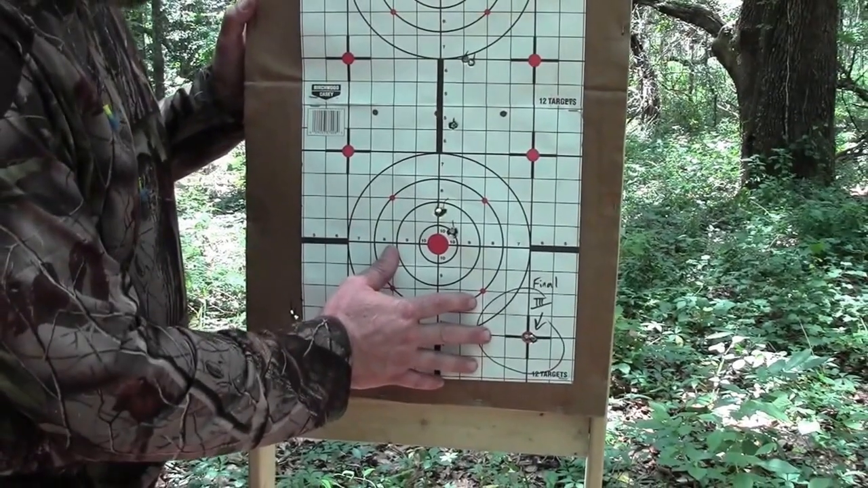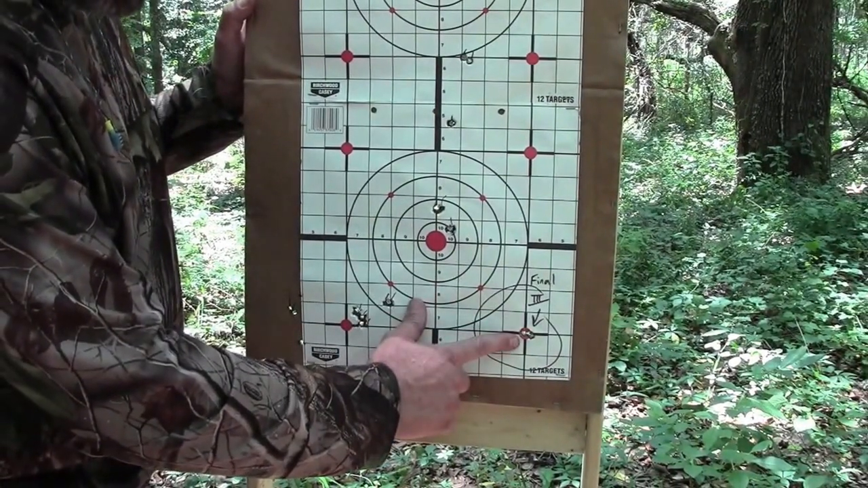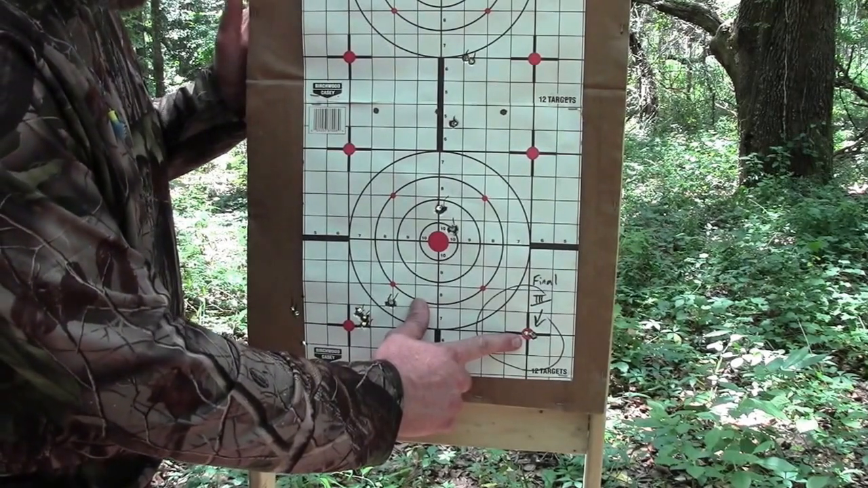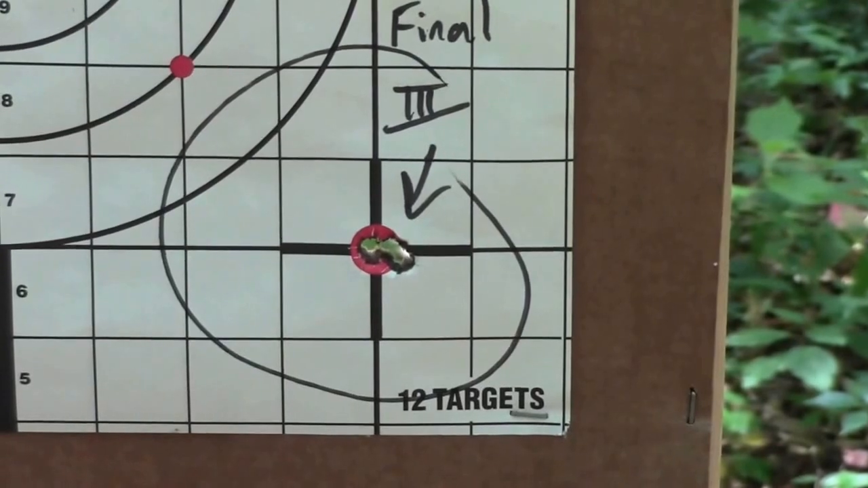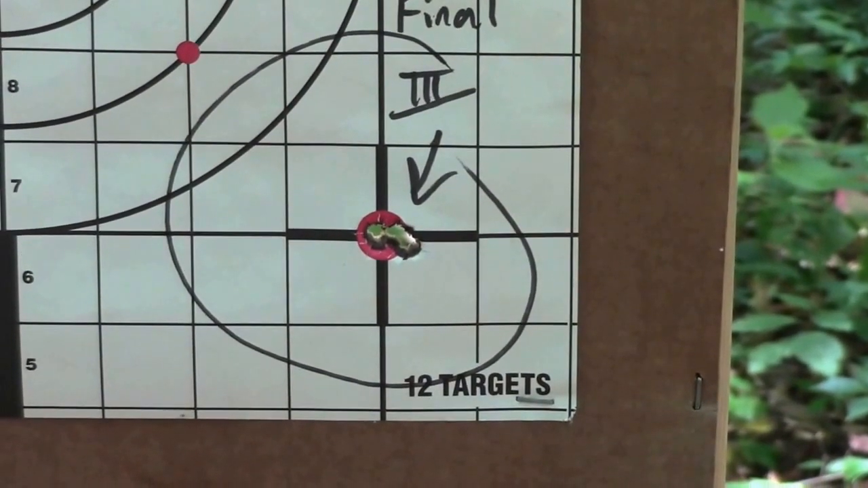We're down at the target now. This is our final 3-shot group. This again is at 40 yards. Zeroed at 40, it will once again be on dead zero at 200 yards with this particular round and the velocities that it's shooting.